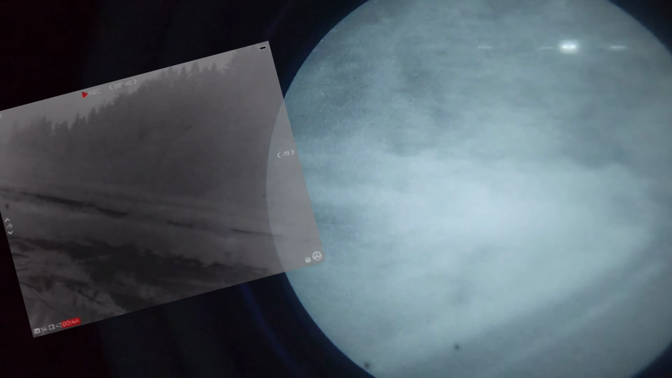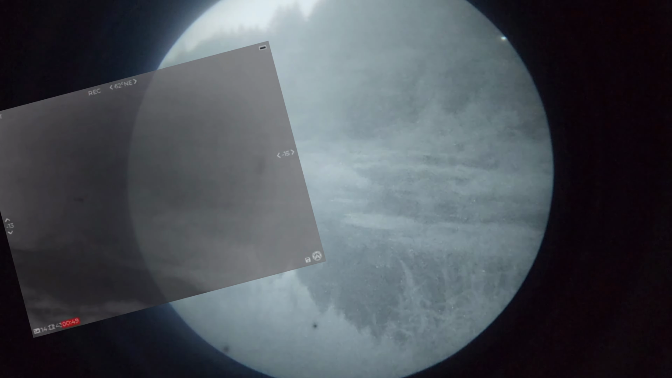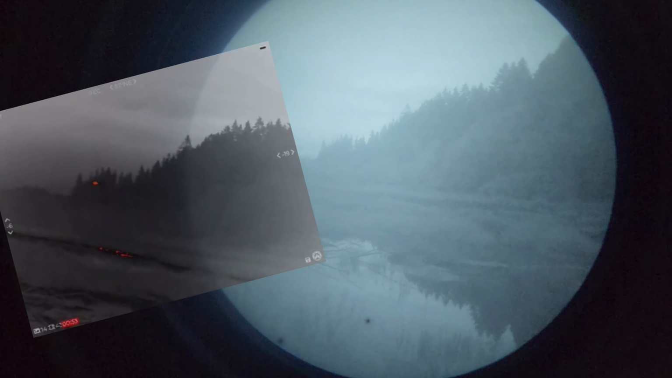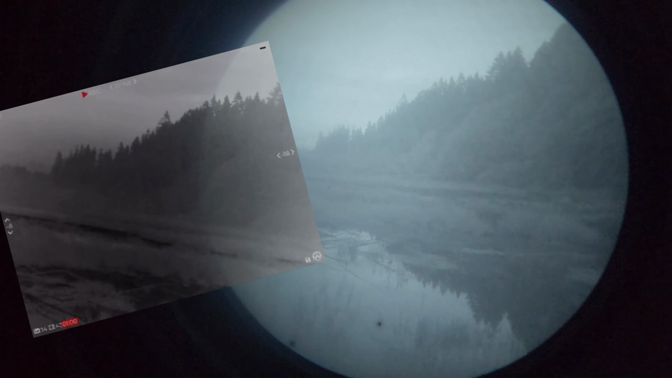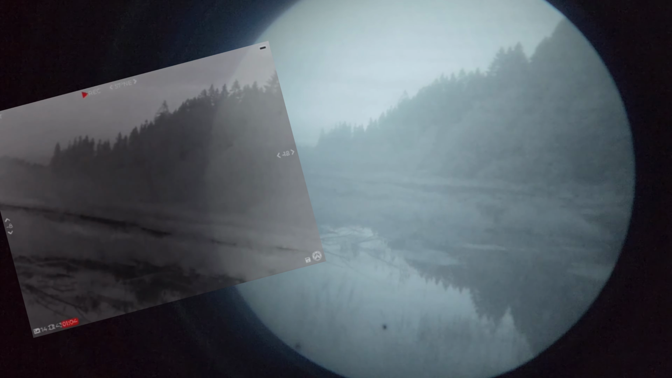While we do that, I'm going to explain why the thermal footage you're looking at isn't synchronized properly with the PVS14 and hasn't been for the entire video. Now, it's not like that while you're looking through both of these devices at the same time; they are actually lined up properly. But in recording, it has some latency issues, and that's what you're looking at right now when you see it kind of jumping out of sync, especially in some of these longer shots.